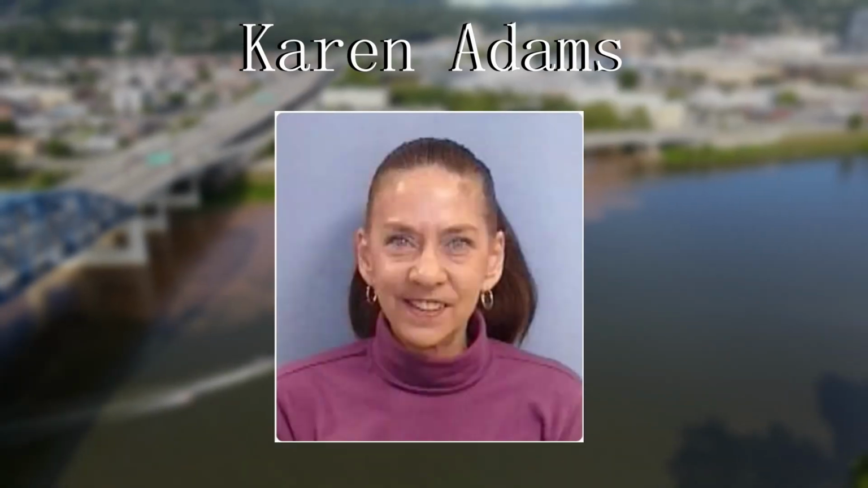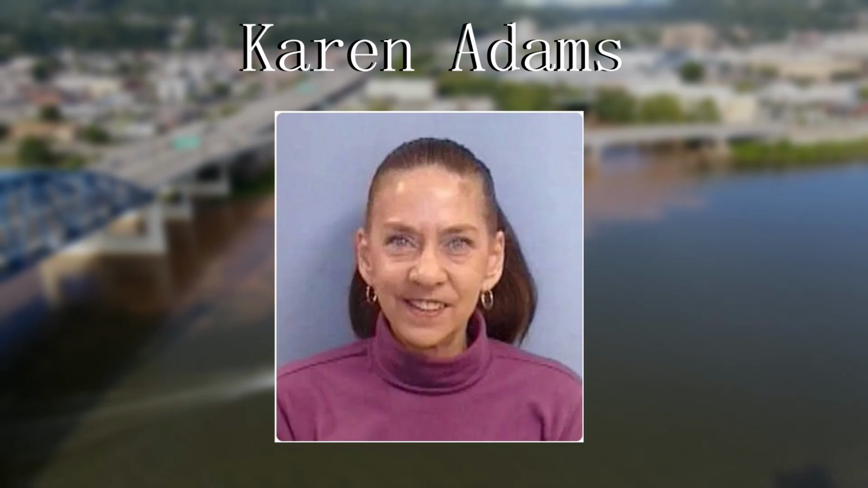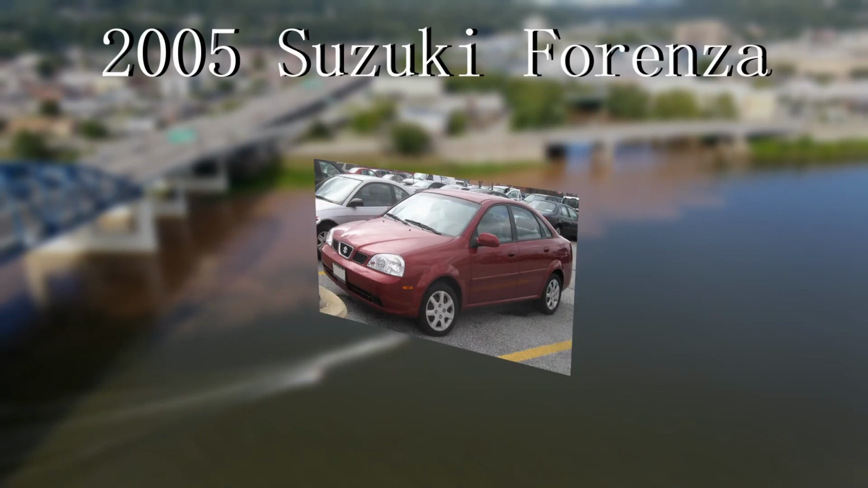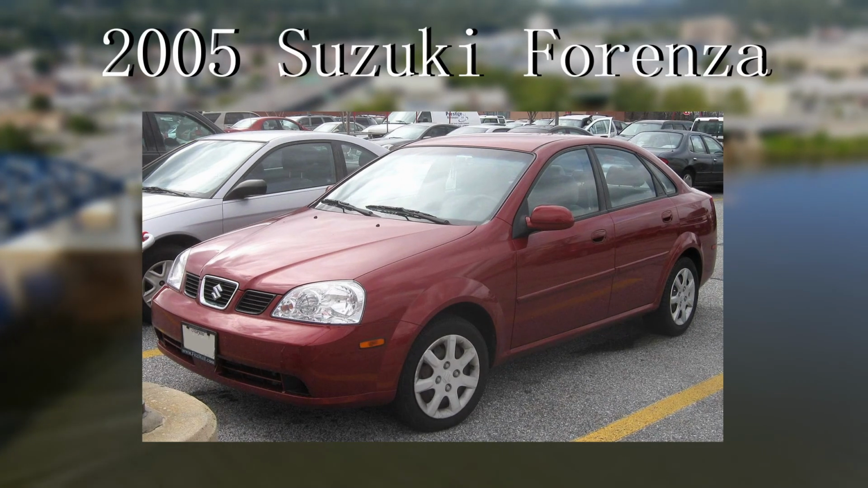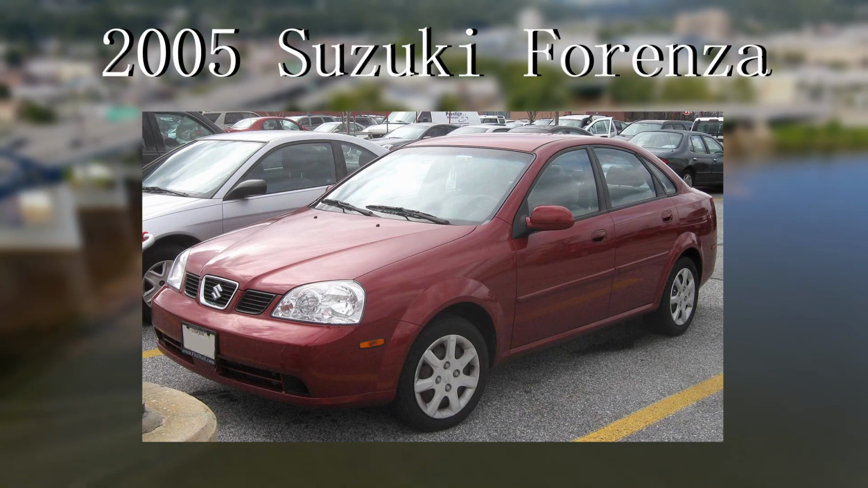Karen Adams was last seen March 11, 2007, leaving the parking lot of the Mountaineer Gaming Resort in Chester, West Virginia. Her red two-door 2005 Suzuki Forenza with Pennsylvania license plate tags is also missing.